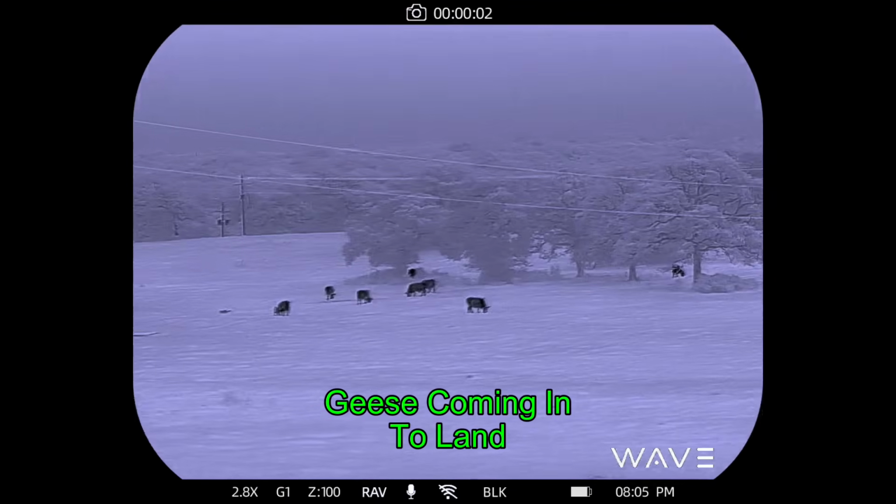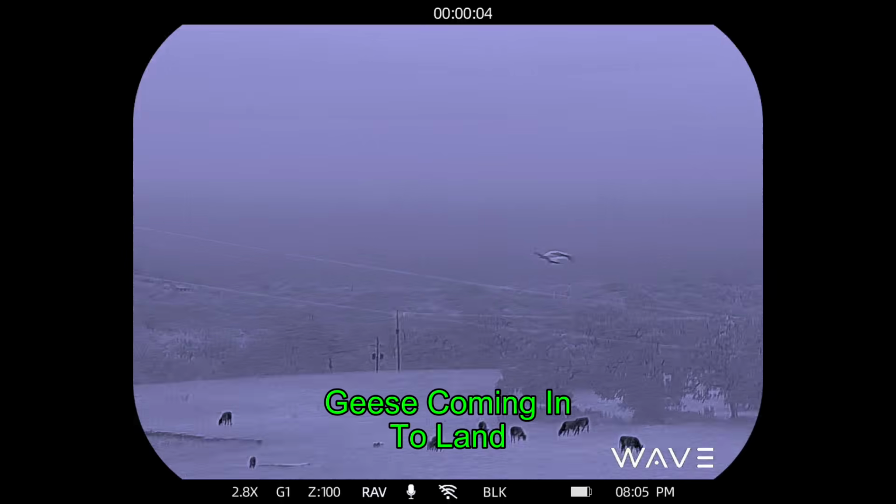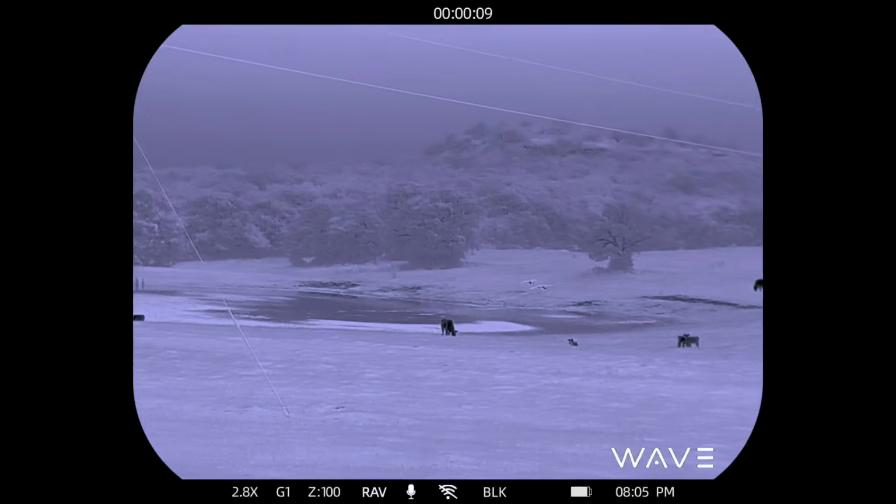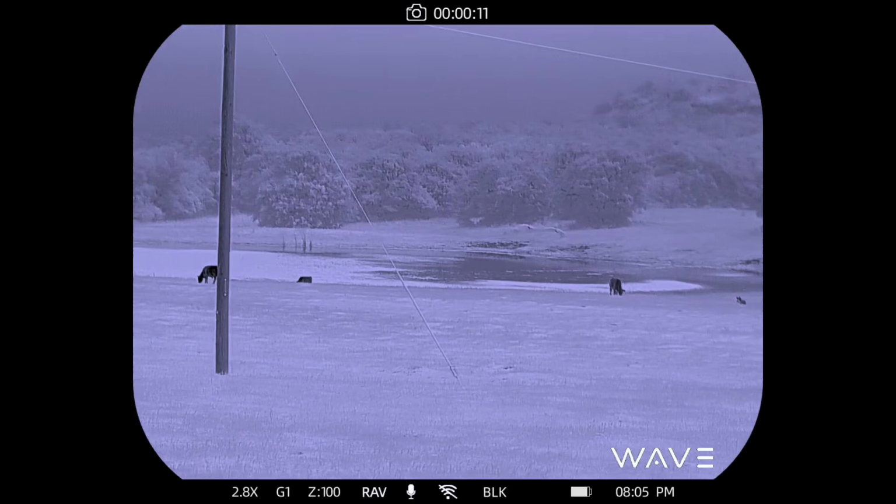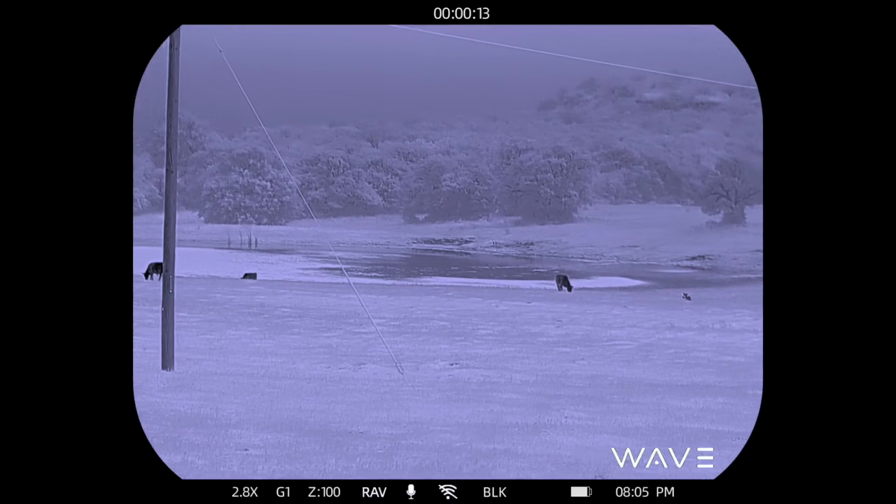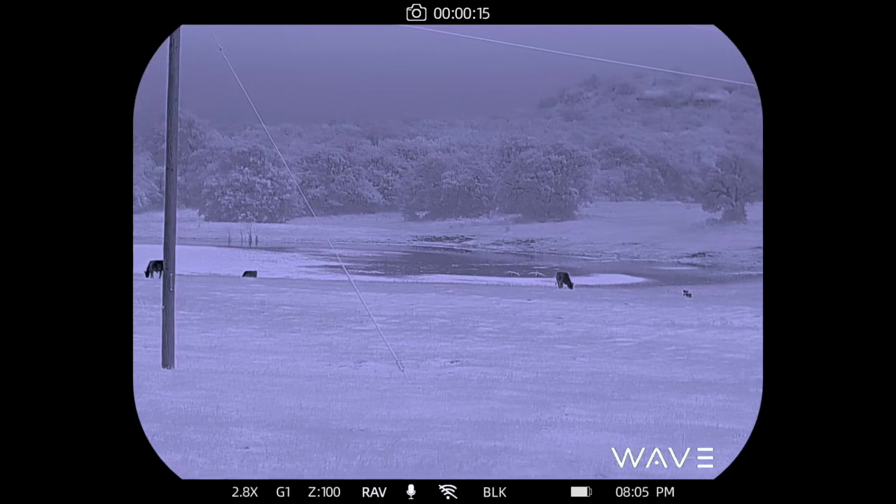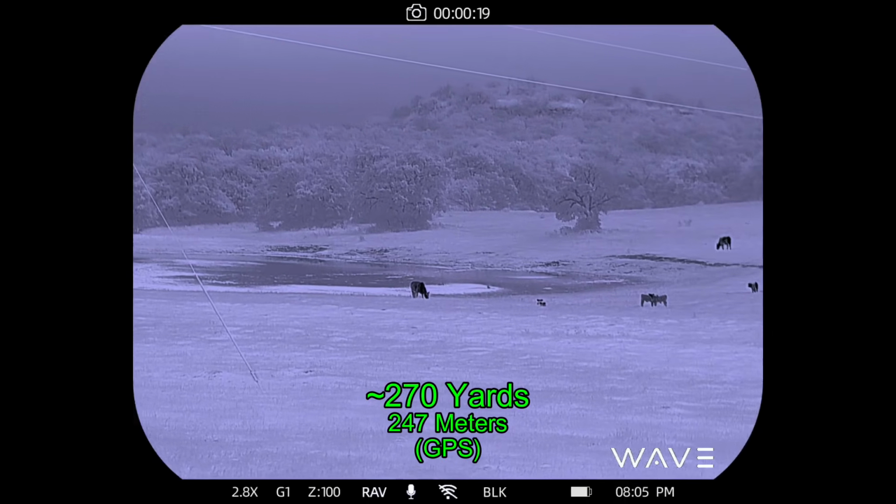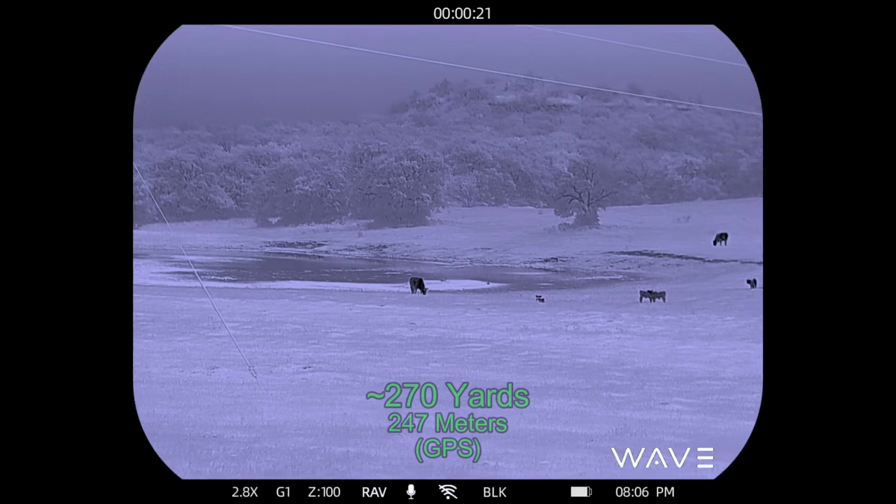In the meantime, while I was waiting for hogs to come in, I heard the geese, got the scope up and running, and watched them glide into a nice landing on the water. And if you're on your cell phone, you'll have trouble seeing this. Right there, 270 yards. Very nice.